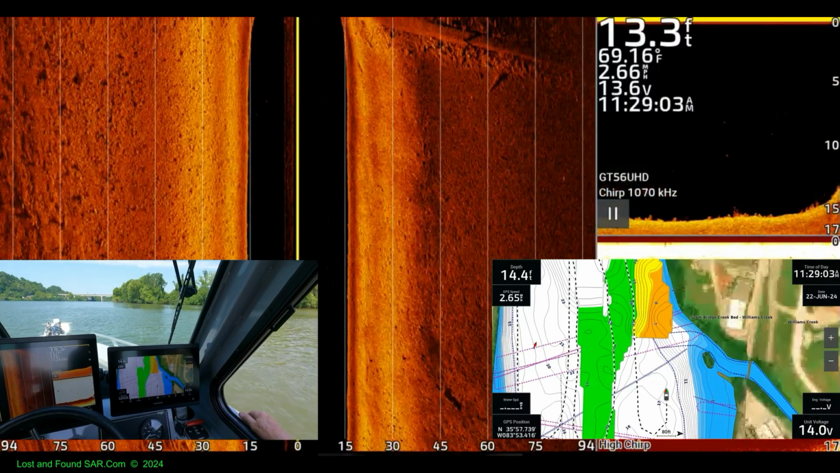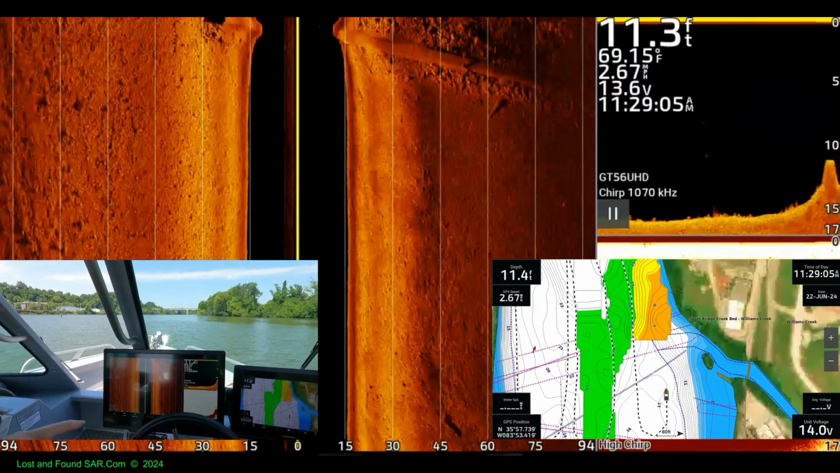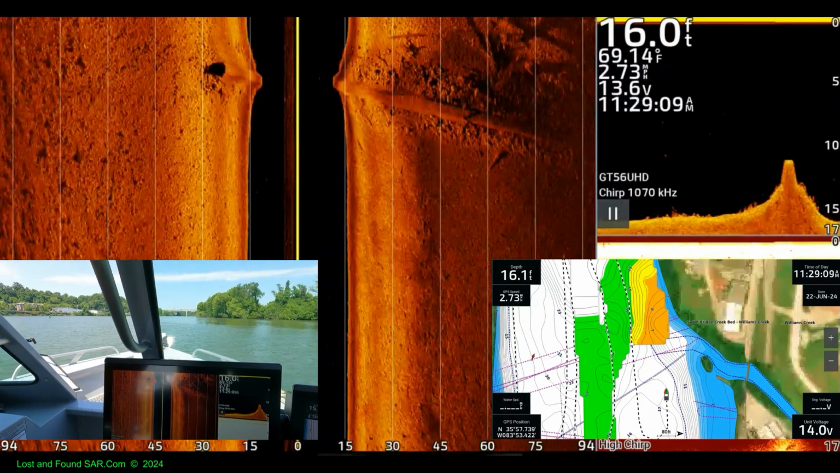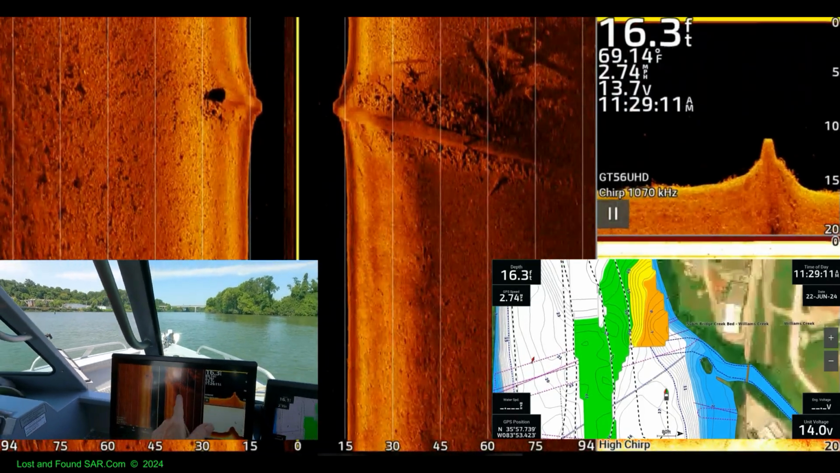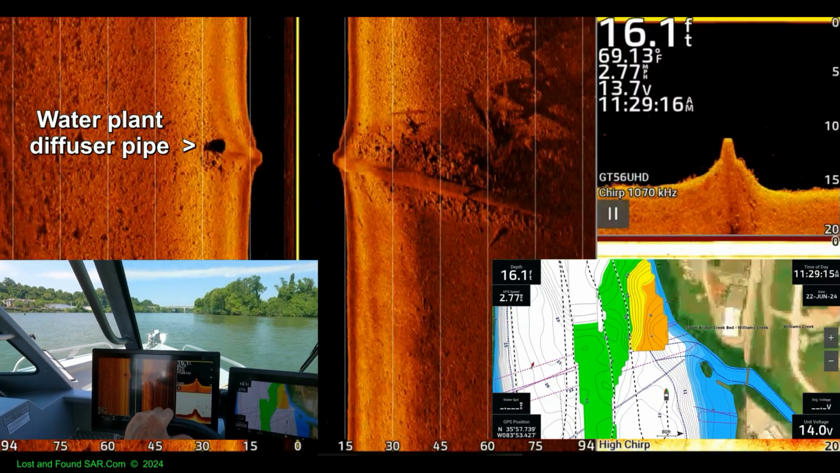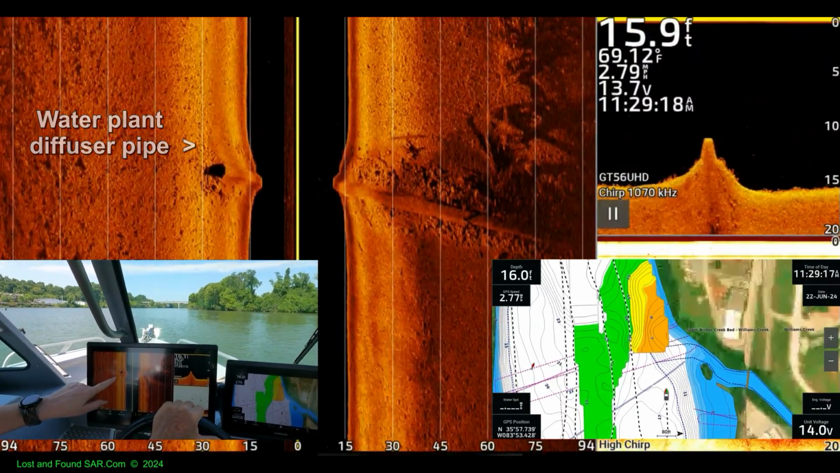Tiny. There's a sandbar going out too. You could almost walk out to it. Look at this structure. It's a big pipe. That's a huge pipe. That's probably from the water plant. Yeah, it comes out there, I guess.